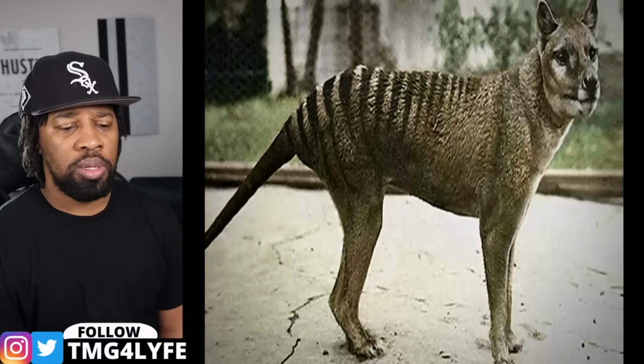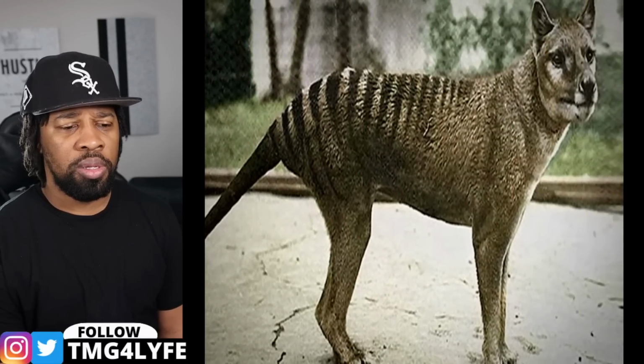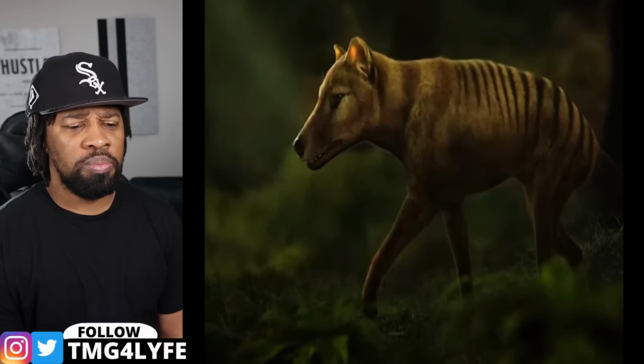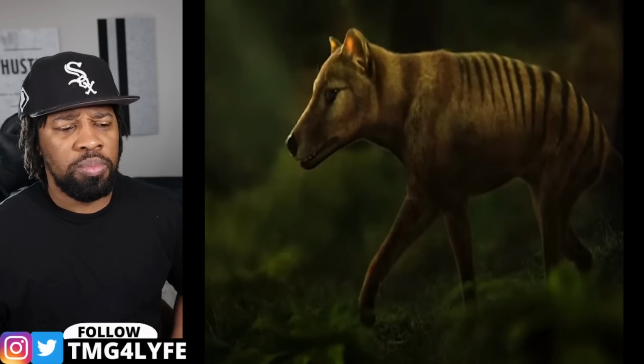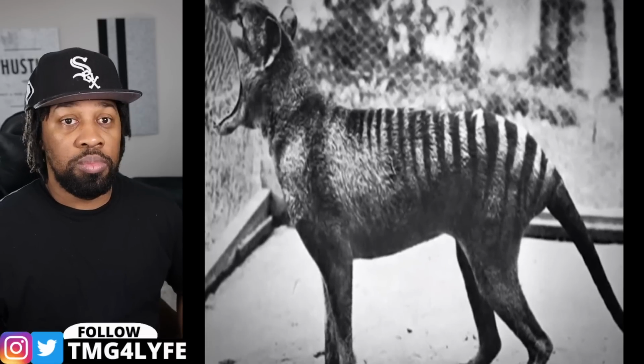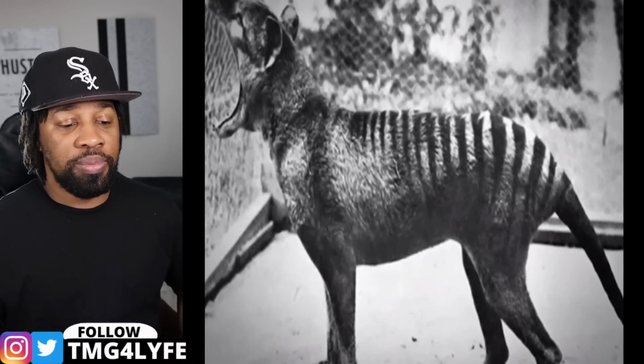But the tail is a giveaway of the creature and provides a bit of hope to an otherwise dashed dream. If it really is a Tasmanian tiger, chances are that it's still young. And if it's young, that means the parents could also still be around. Guess there's still some tracking left to do.